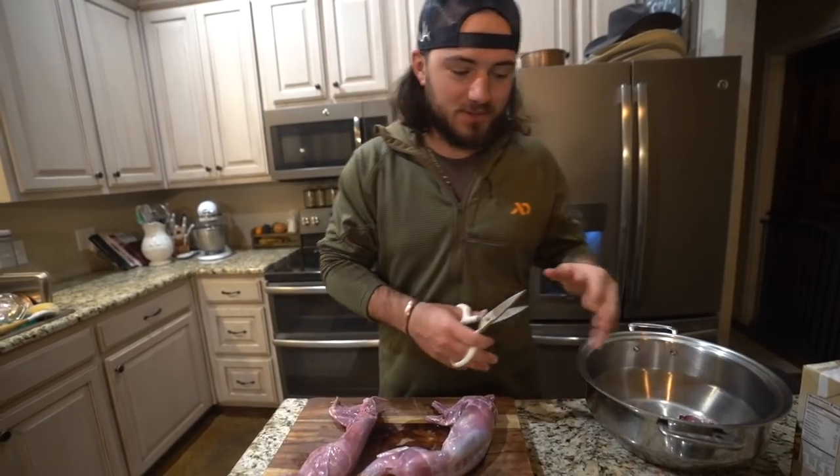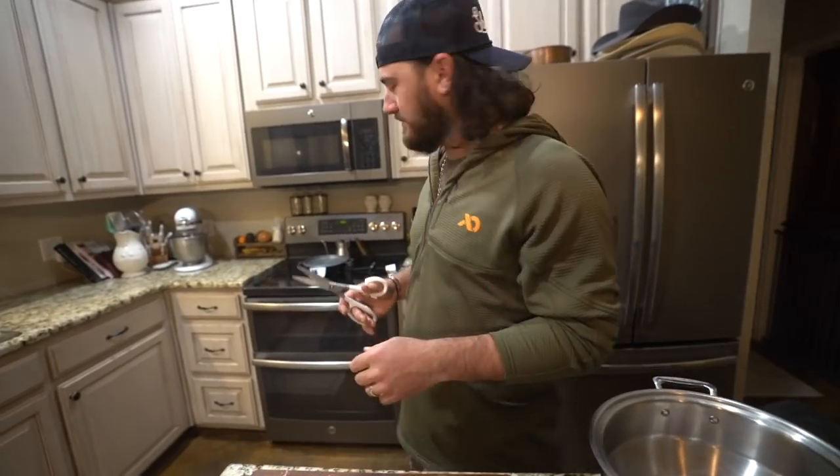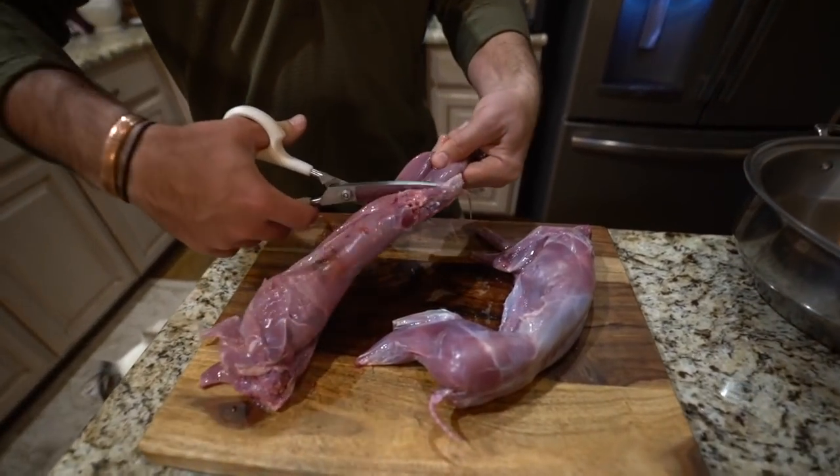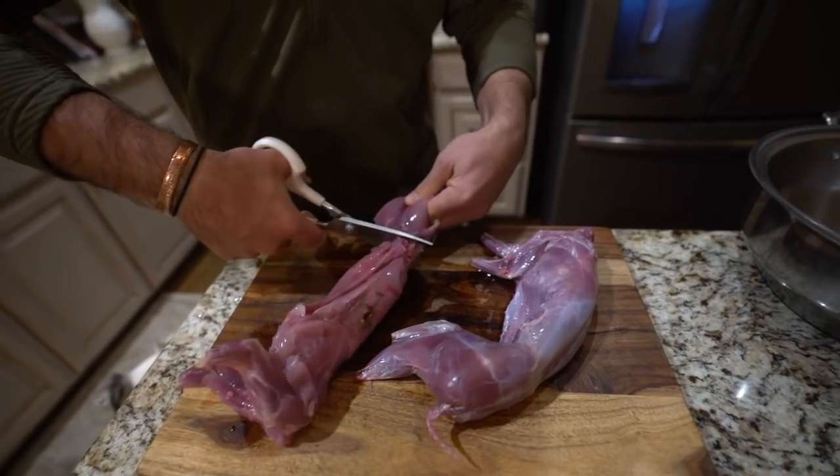So this is what we're using. I'm trying to be quiet if you haven't noticed. Ryder is asleep, so we're gonna be using this, but all we're gonna do is quarter these rabbits up.